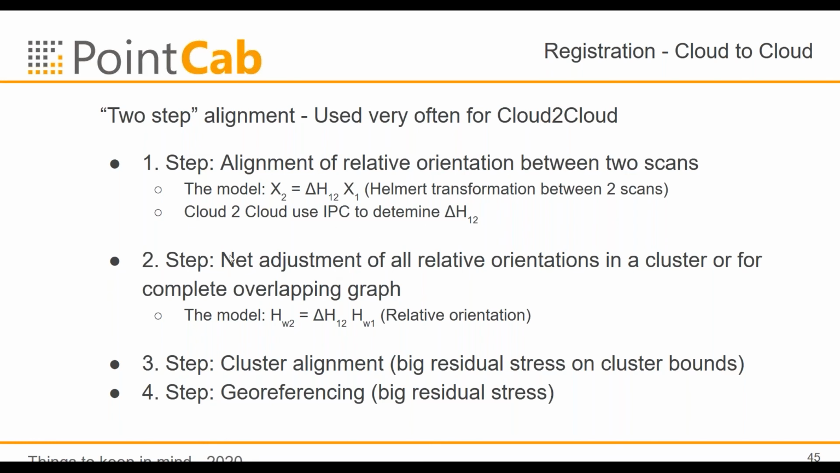Good. So the next step: from this cloud-to-cloud, you can determine also the accuracy of the 6 parameters.